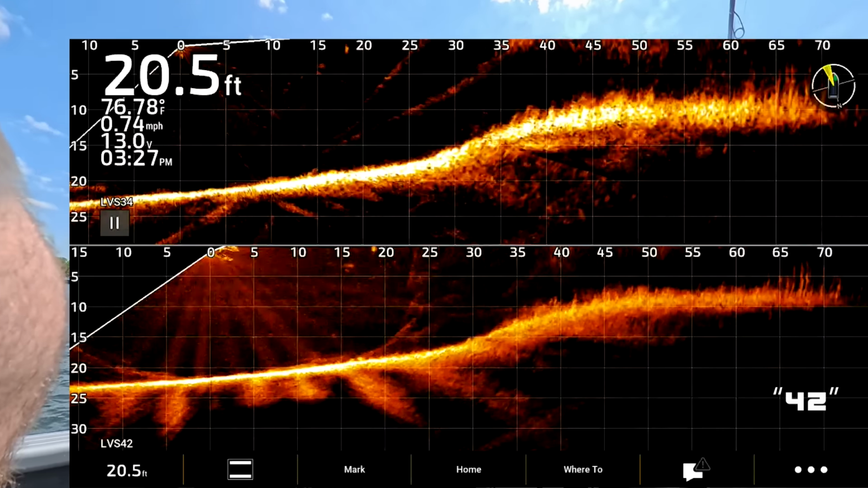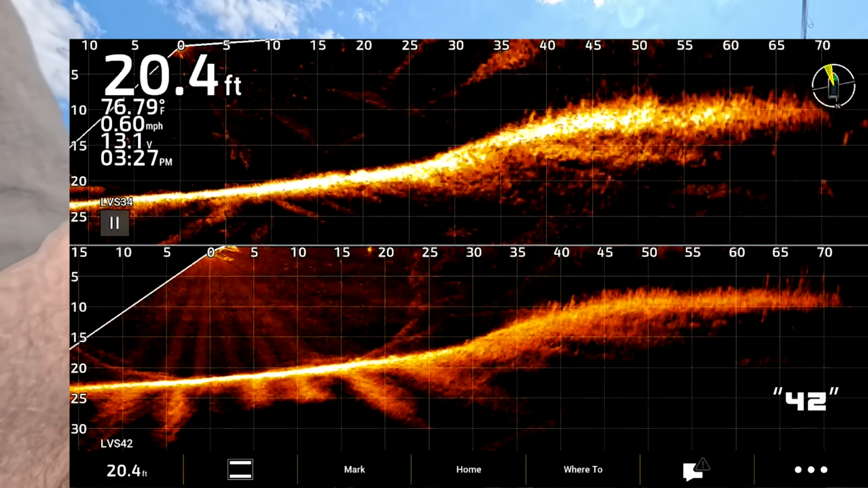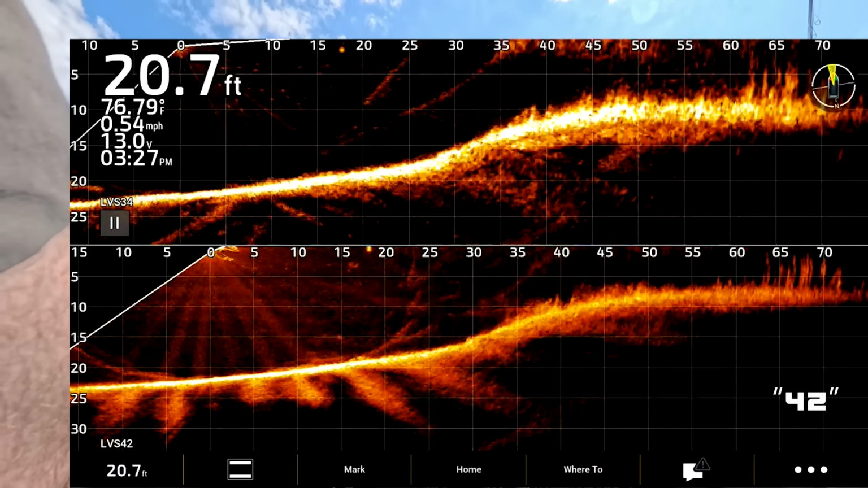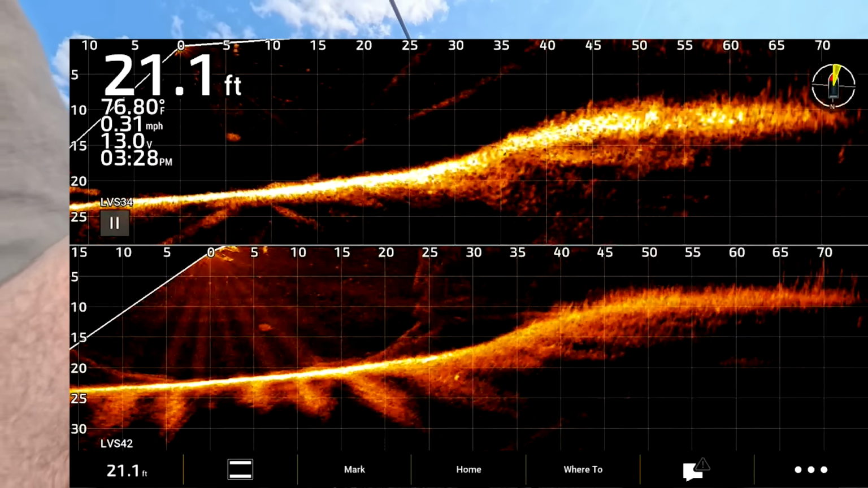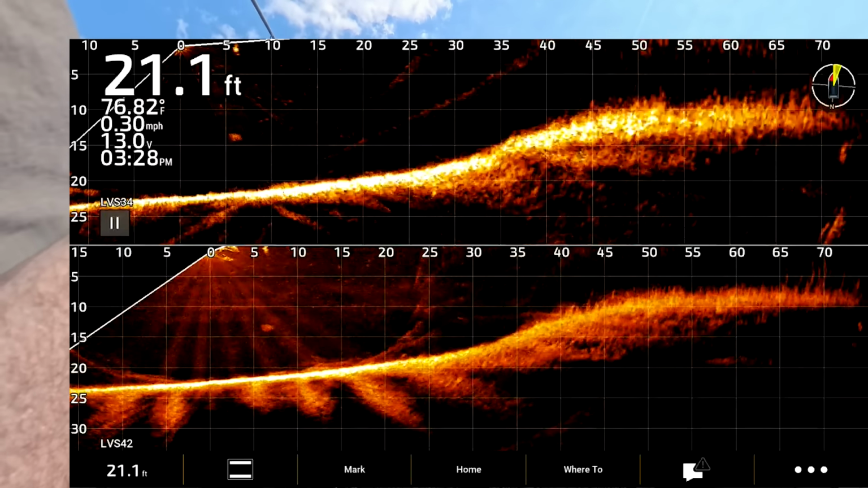Okay, if you look out at 65, 70 feet on the 44, look at how much more detail there is on those weeds. And along the fringe, as you're rolling up onto that hump, tons more detail on the weeds. So, guys pulling fish out of the weeds all the time, I think that's going to be a real big plus. I didn't let that sink near as long as I should have.